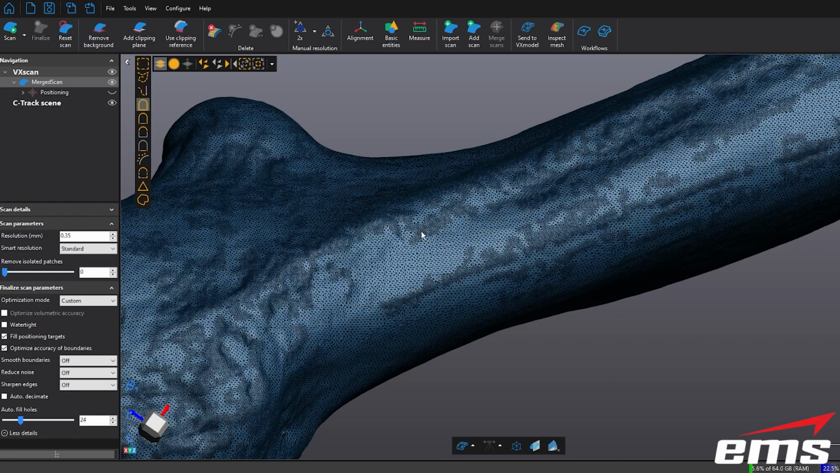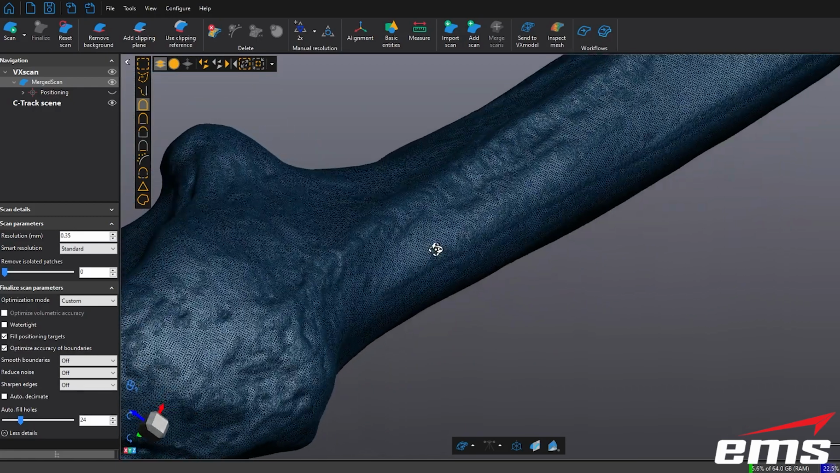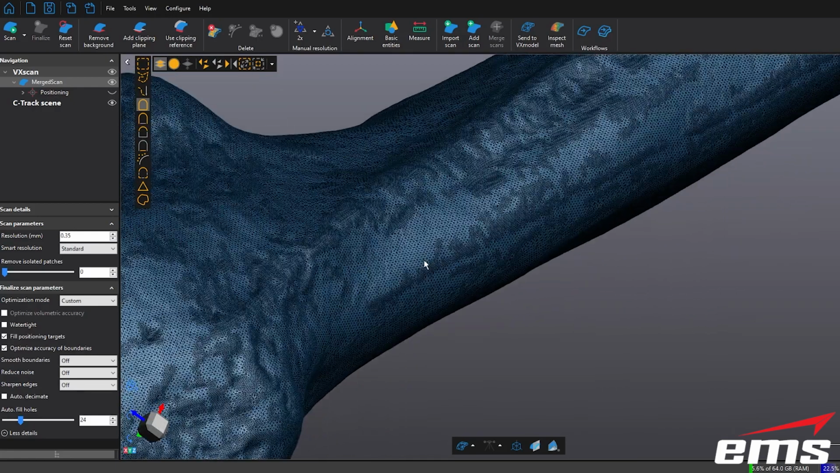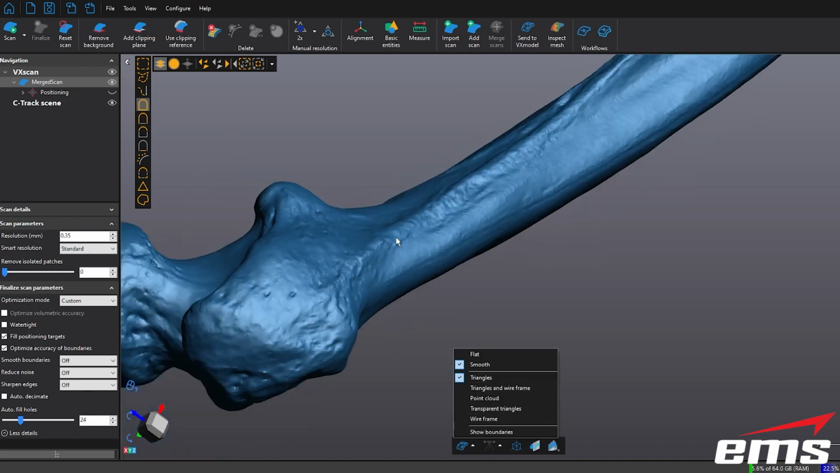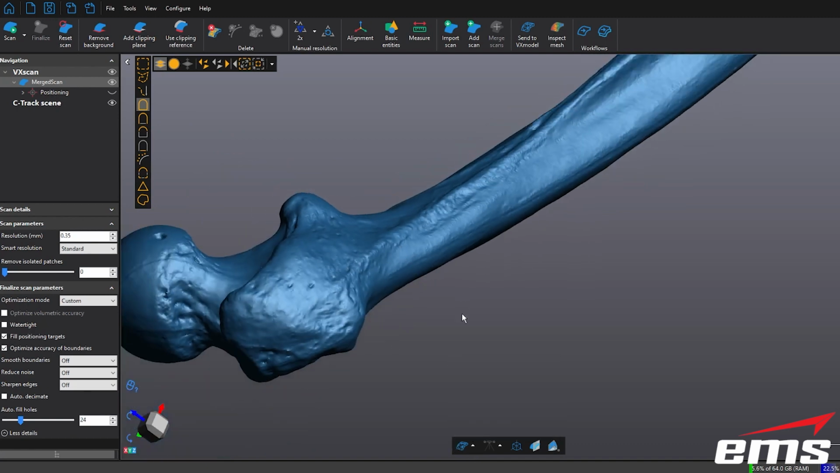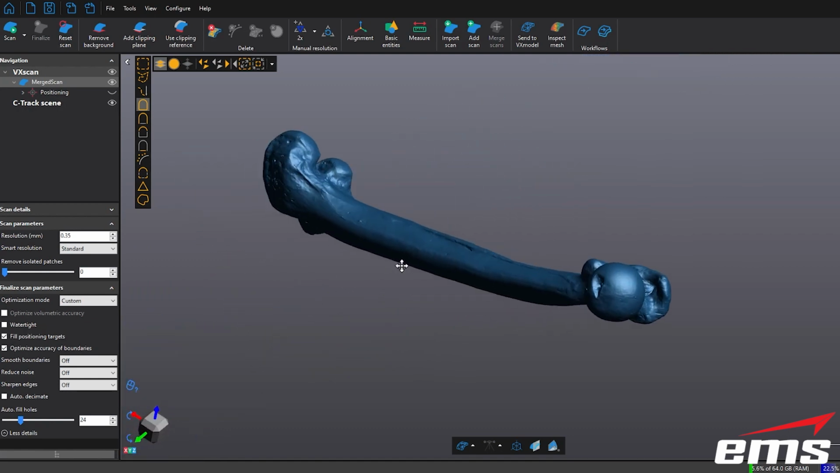So you see how we have much tighter mesh right in here, smaller triangles, and then bigger out here. So that's that smart resolution. It'll automatically keep tighter resolution in tight areas and make them a little bit bigger in areas that don't need so many triangles. So instead of having to crank the res way down and then do a decimation, it essentially does it for you.